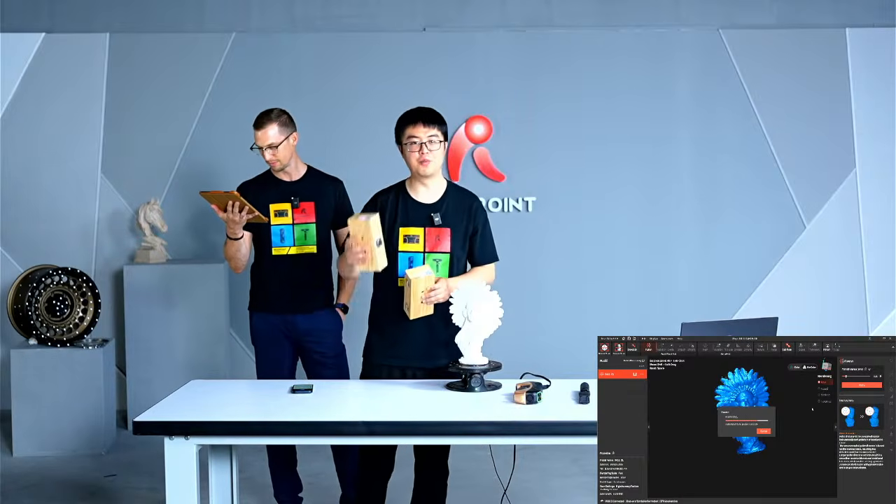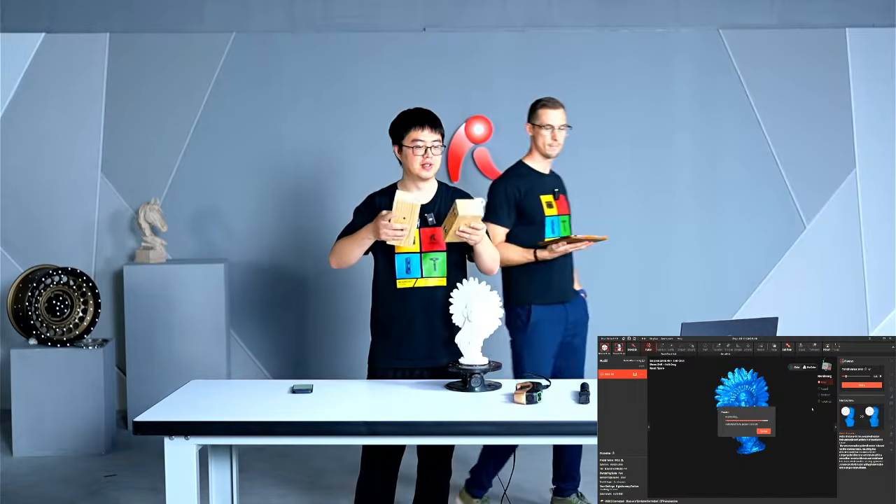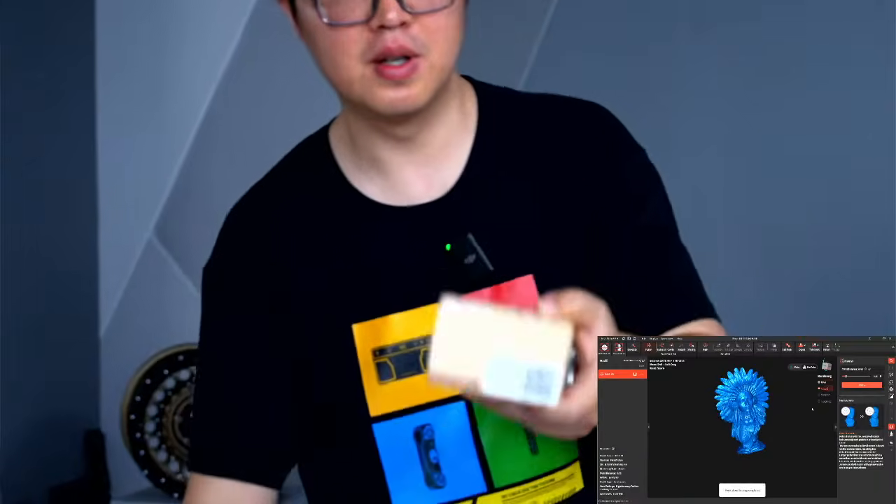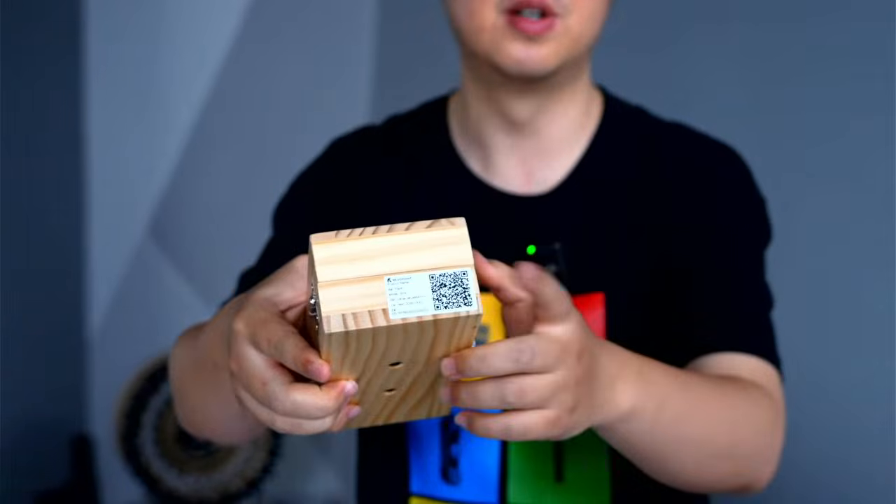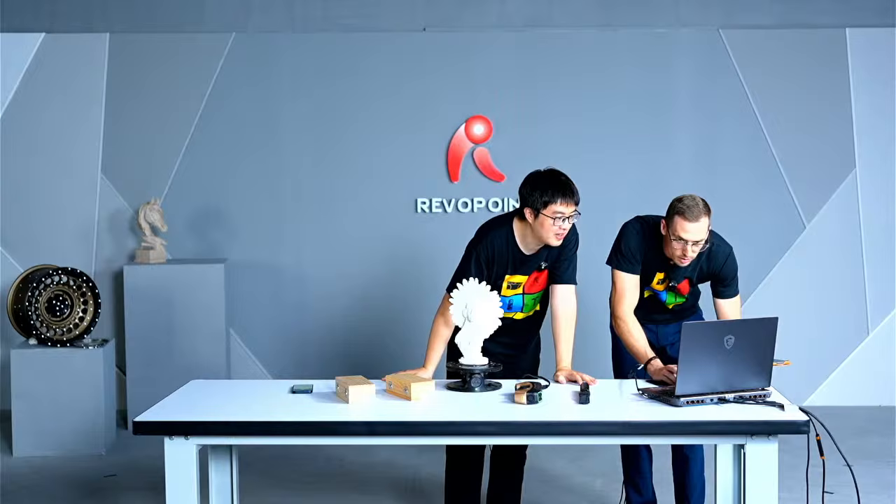And just in case to avoid being questioned about cheating, I'm going to use both ball plates. As you can see, the absolute values of the two different ball plates are different. So there's no way we can cheat with the same scanner. Oh man, look at that. Pretty good.